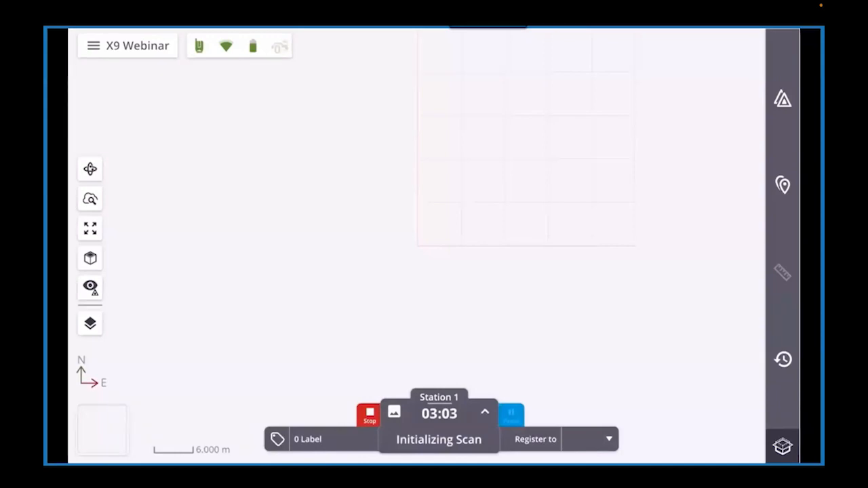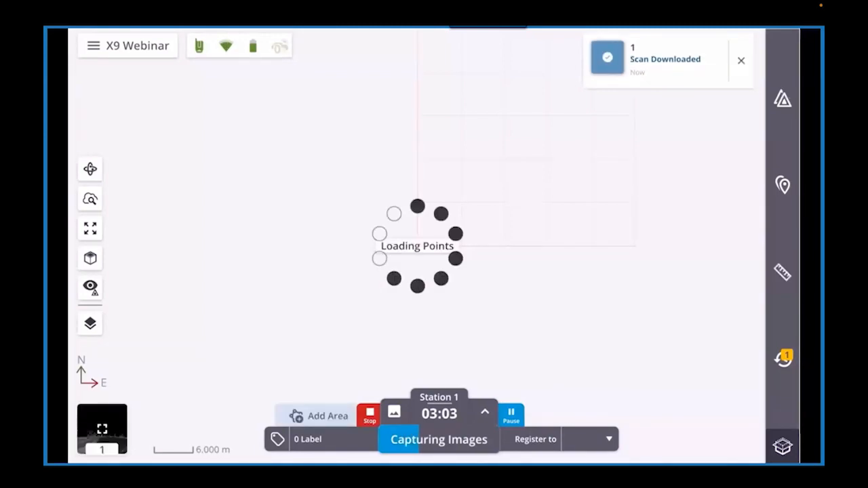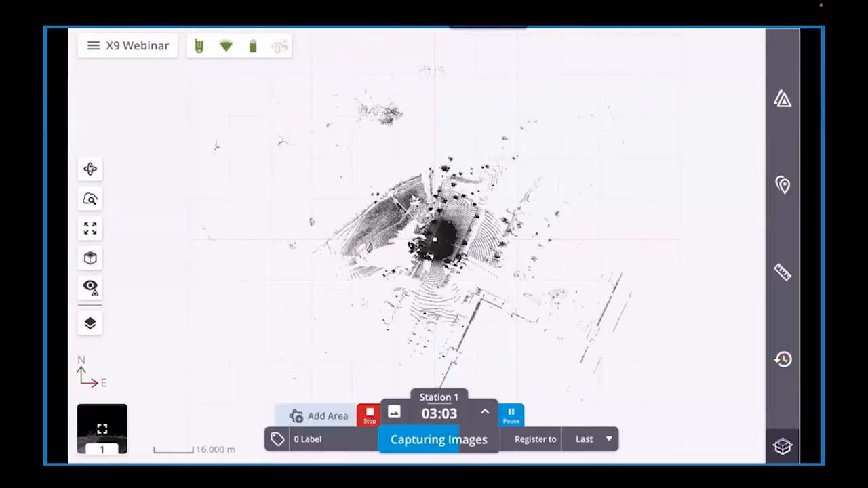The scanner now enters its initialization sequence where it performs the self-leveling and auto-calibration operations. Once completed, the instrument will begin the first scan. And then while this is in operation, you have the ability to pause or stop the scan itself. This is especially useful for pedestrians walking through your area. Once the scan is complete, we get a notification that the scan is being downloaded to the tablet. And then while this is happening, the instrument will begin capturing imagery.